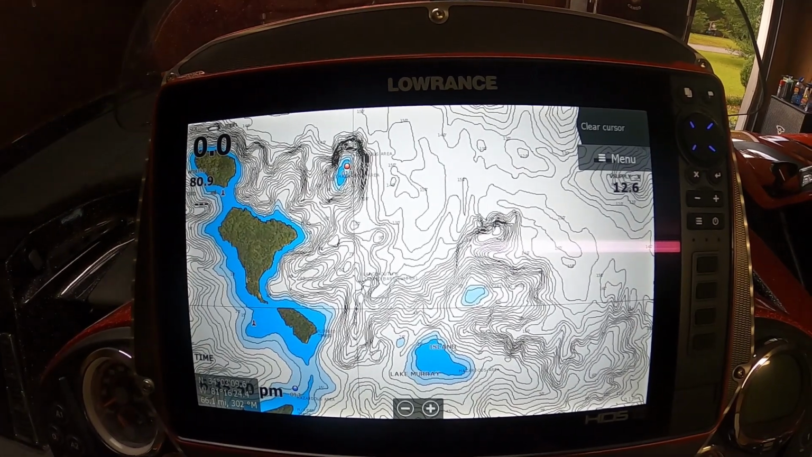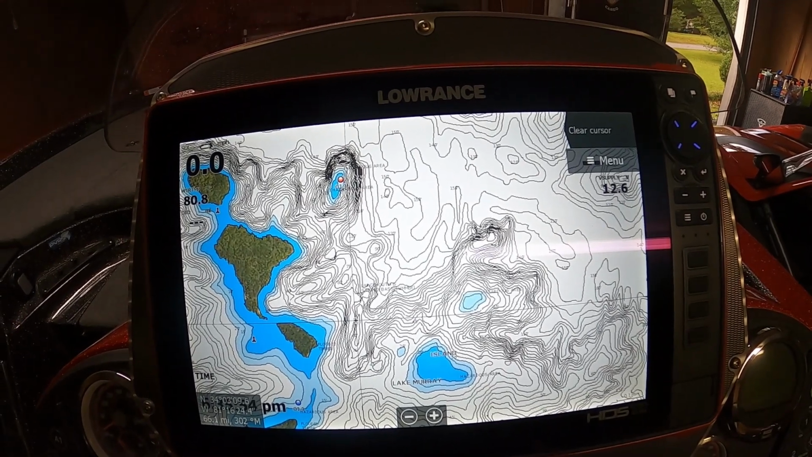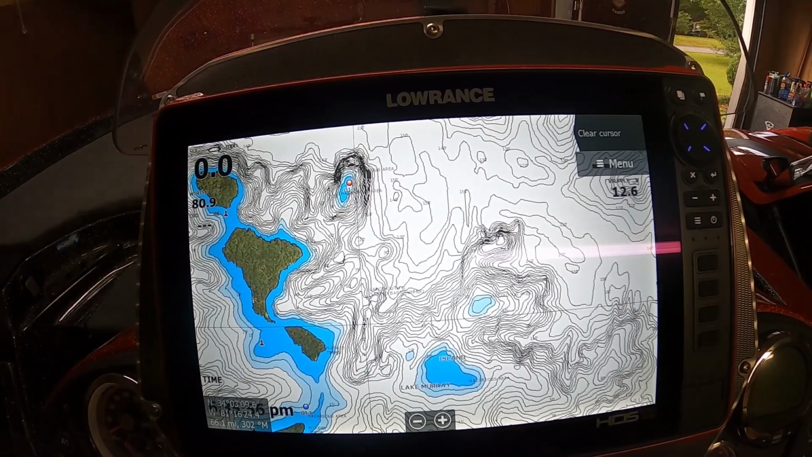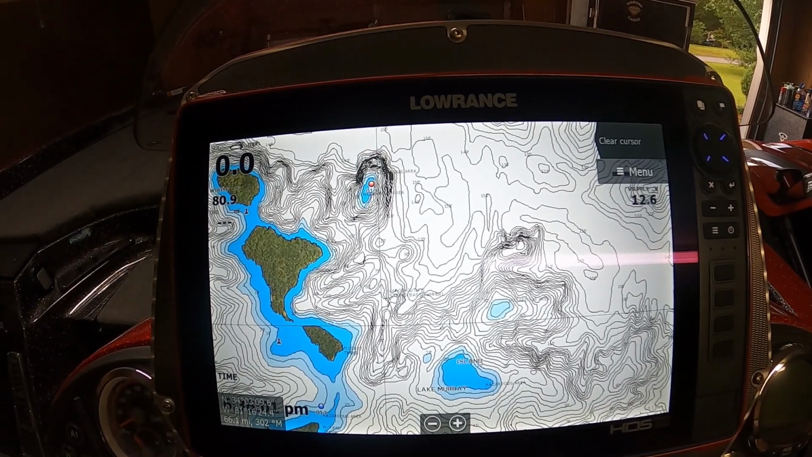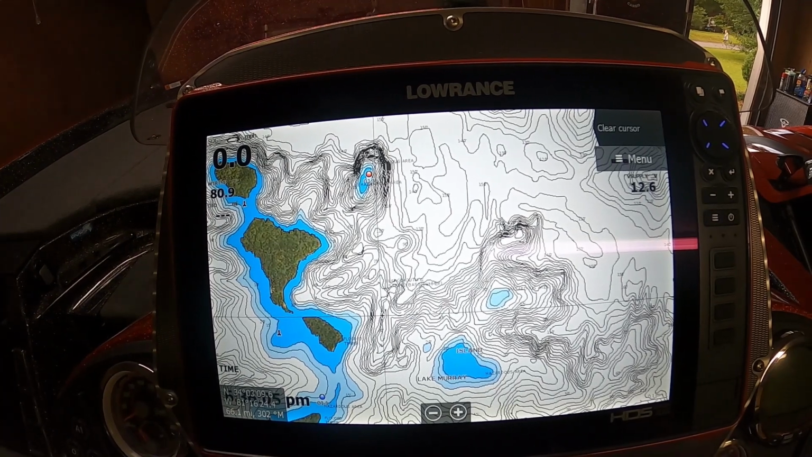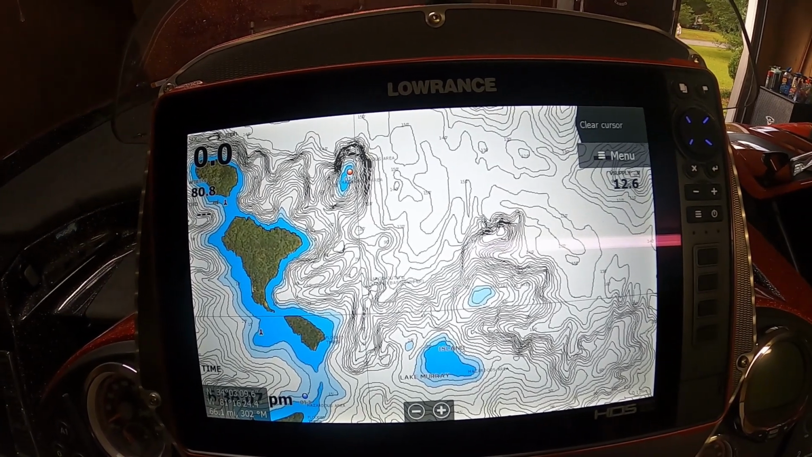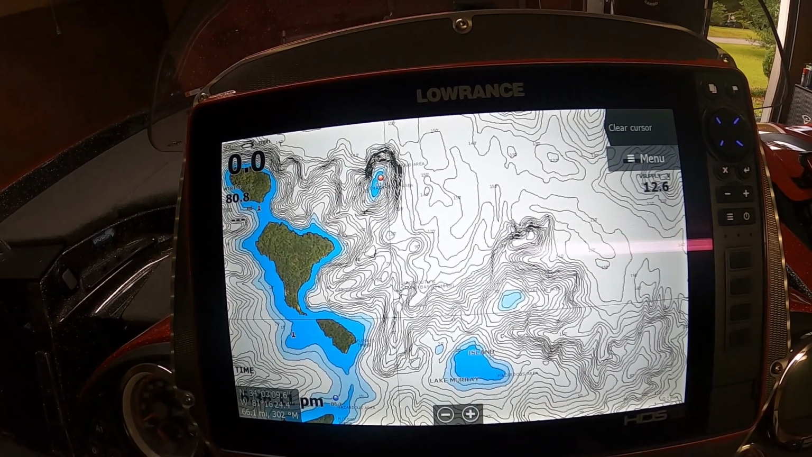Some of these brands, by reputation, are better than others, and sometimes you can tell those subtle differences in the mapping. But I'm using Lowrance, so I've got the CMAP Reveal, and I've also got a Navionics card inserted.